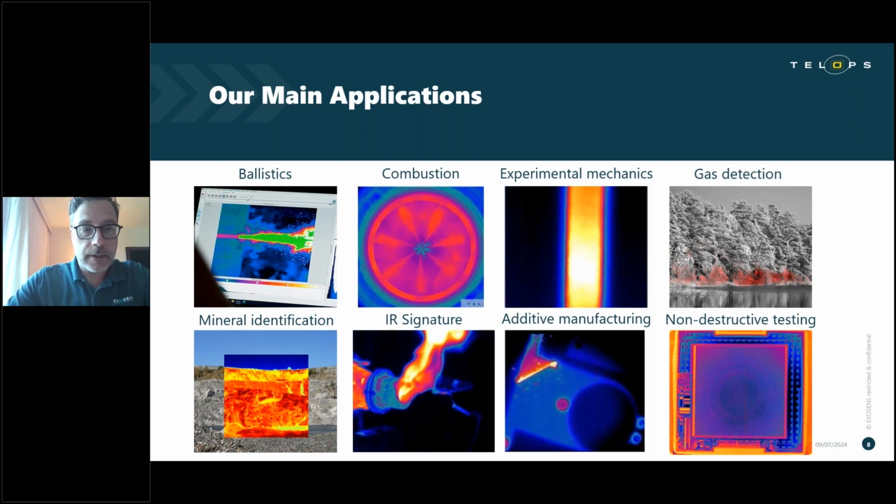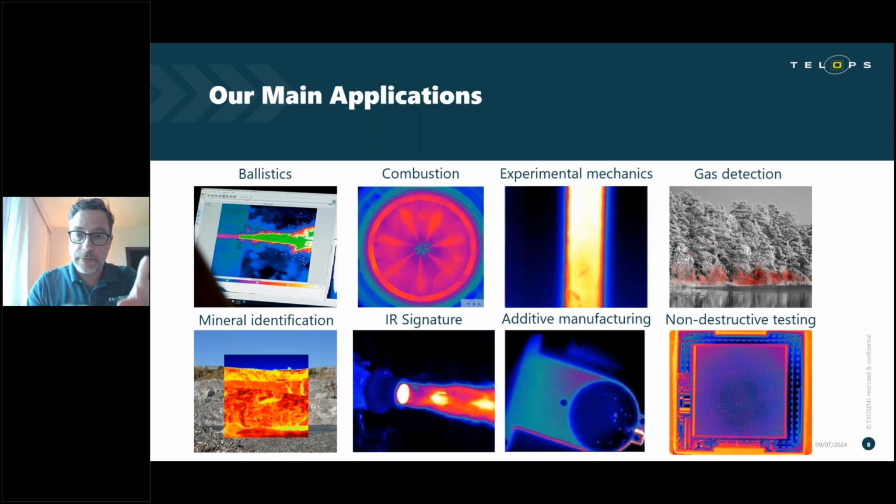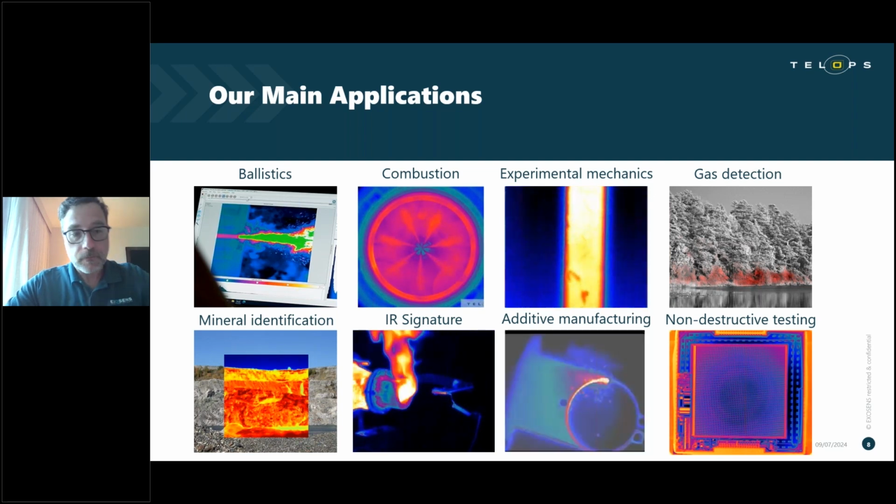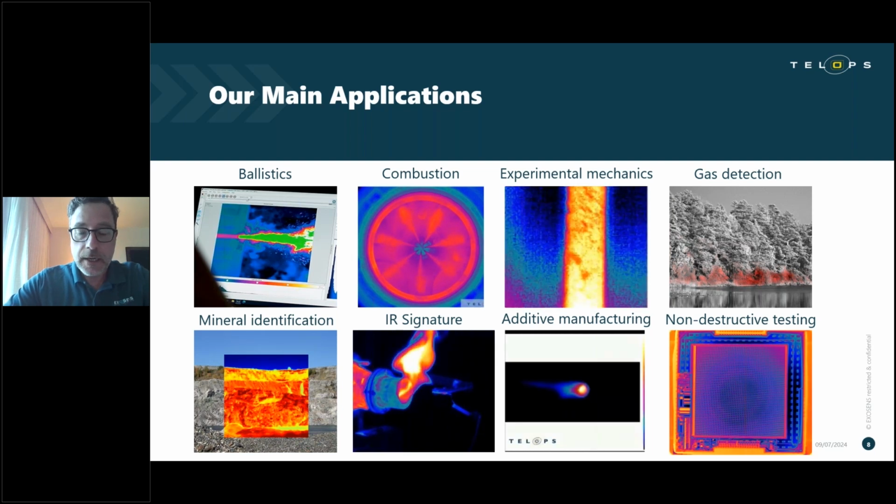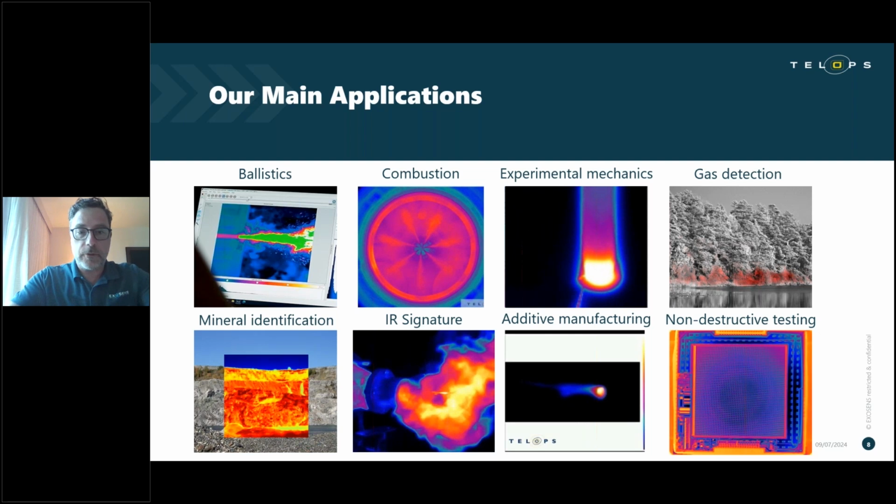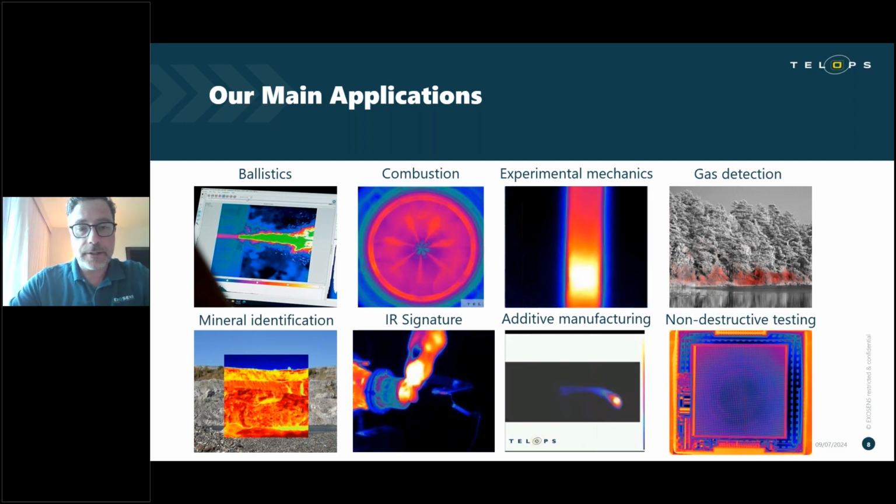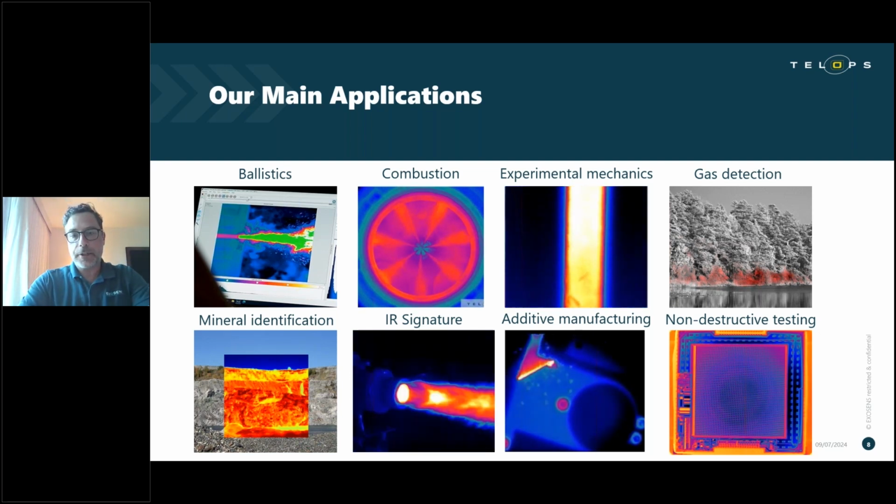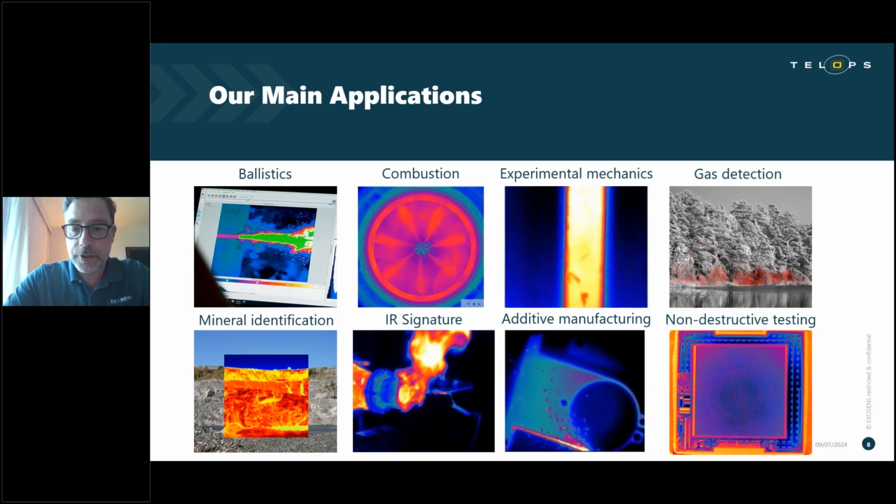Again, hyperspectral cameras can be very beneficial in the field of mineral identification, where you can identify different mineral signatures on a mine face wall, like the example that I show here on the bottom left. Infrared signature, of course, in the military, being able to recognize and study signatures of different engines is important. And most recently, additive manufacturing has become more and more used in the industry.